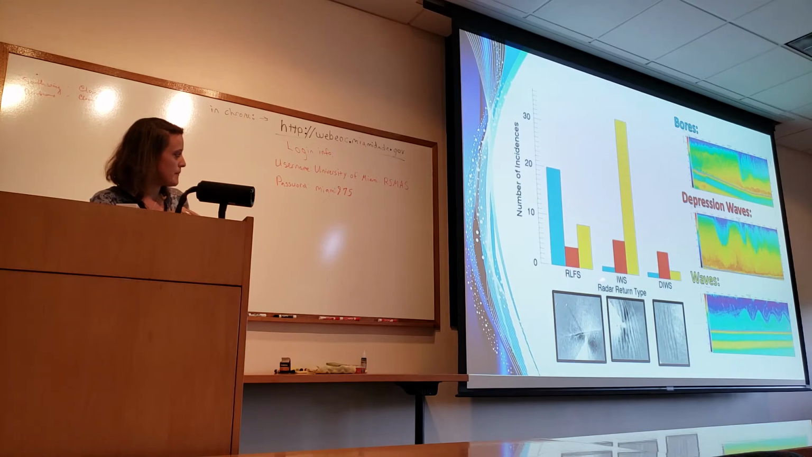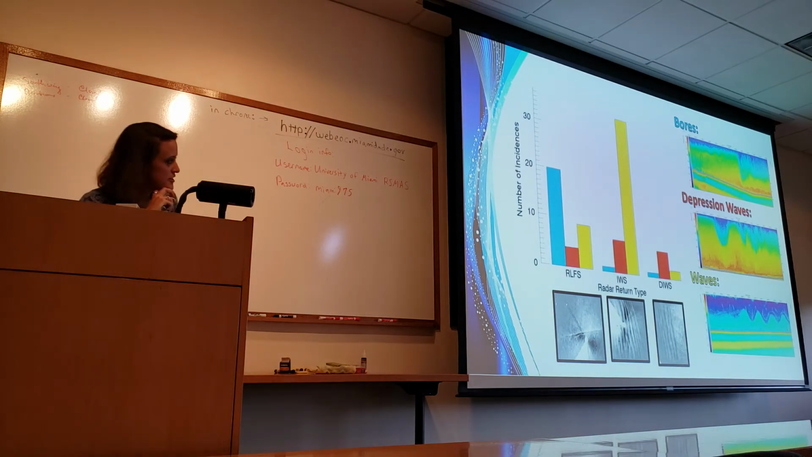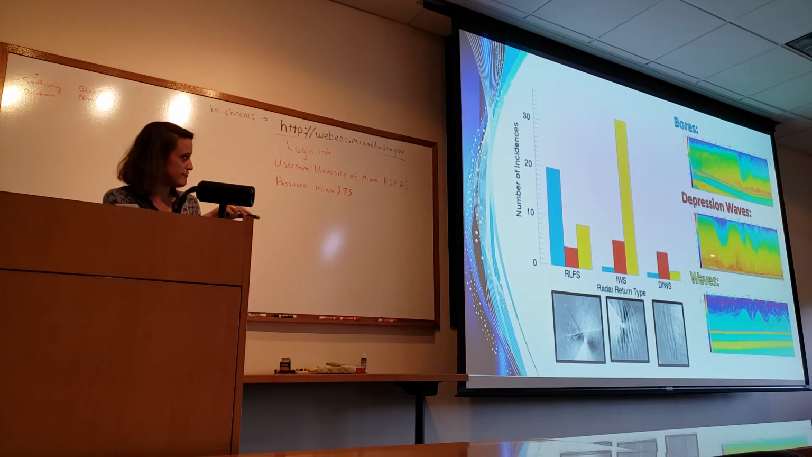I should probably change my acronyms for these because it does get confusing. The DIW is for the signature, and these are the signatures, and these are the vertical profiles.